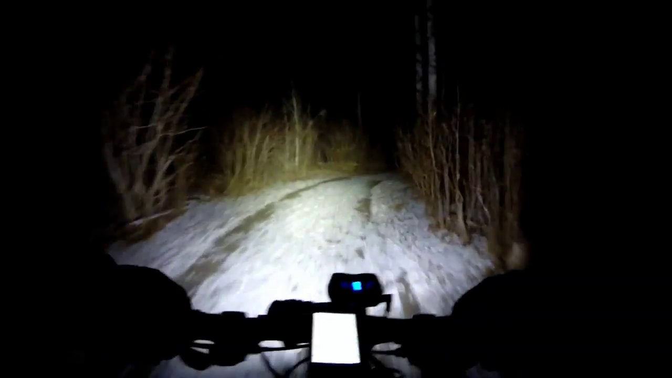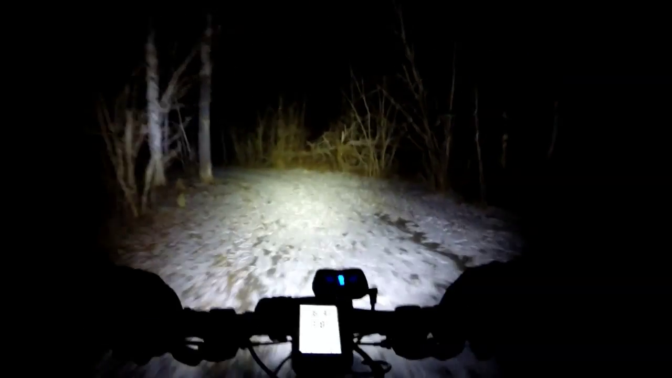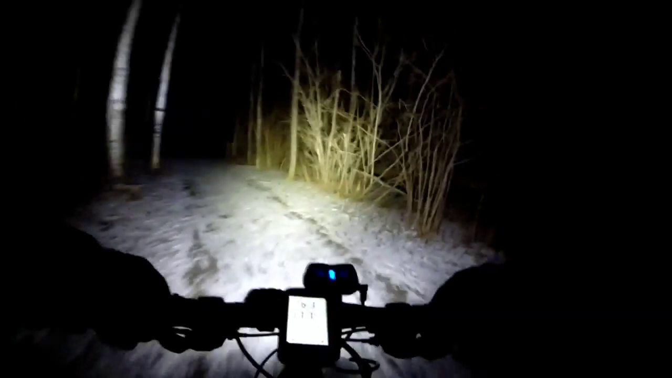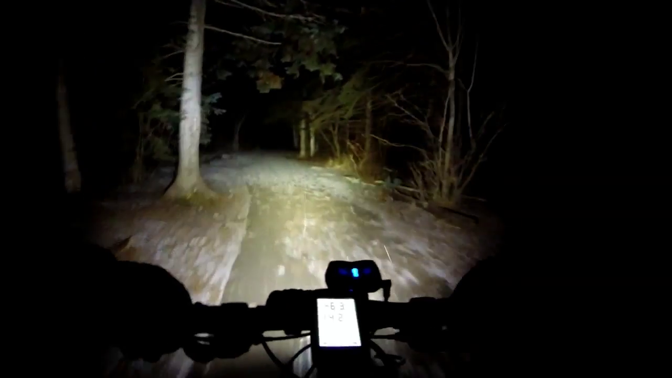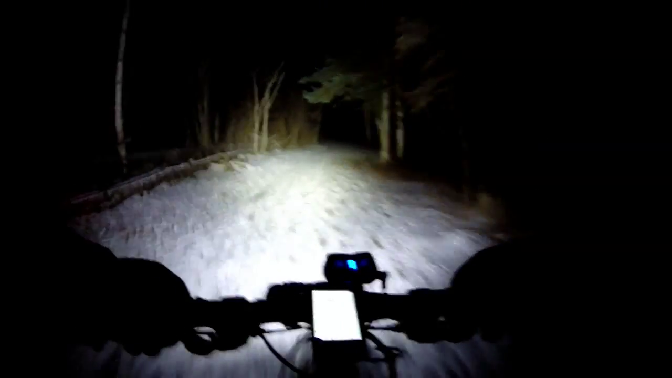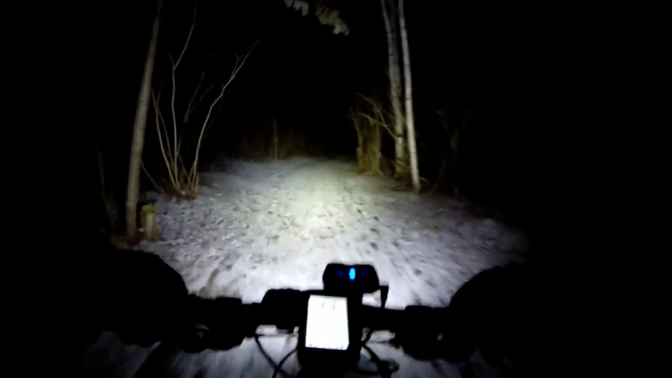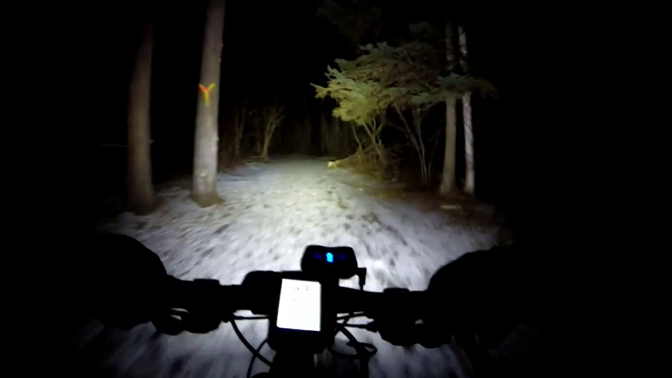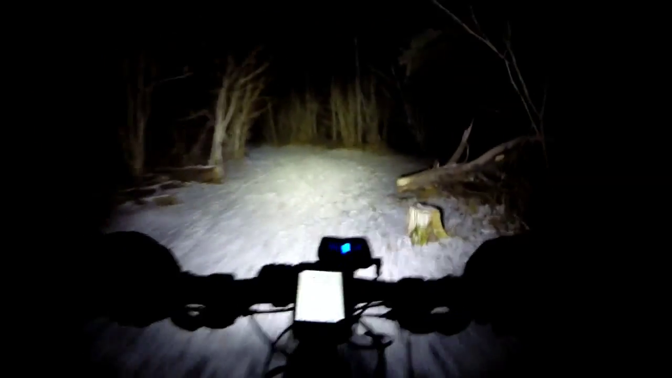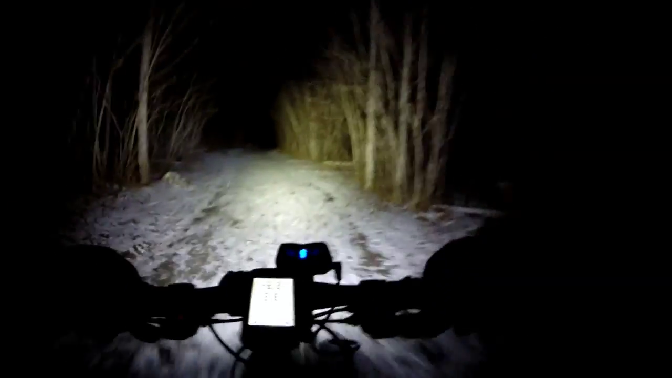Now we're in the Cascades Conservation Area. This is a paved section that we're on. They paved the path. I just want to be extra careful. It's really rough. It was nice and flat when they first did it, but now it's all lumpy and bumpy, so there are low spots where water will sit. Because it's paved, it just sits there. So there could be ice sections. I'm not sure why they paved this, what their idea was.